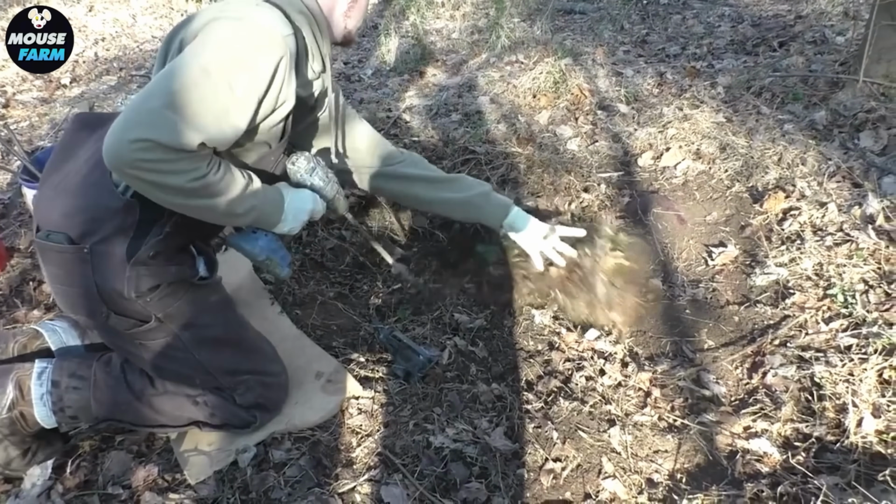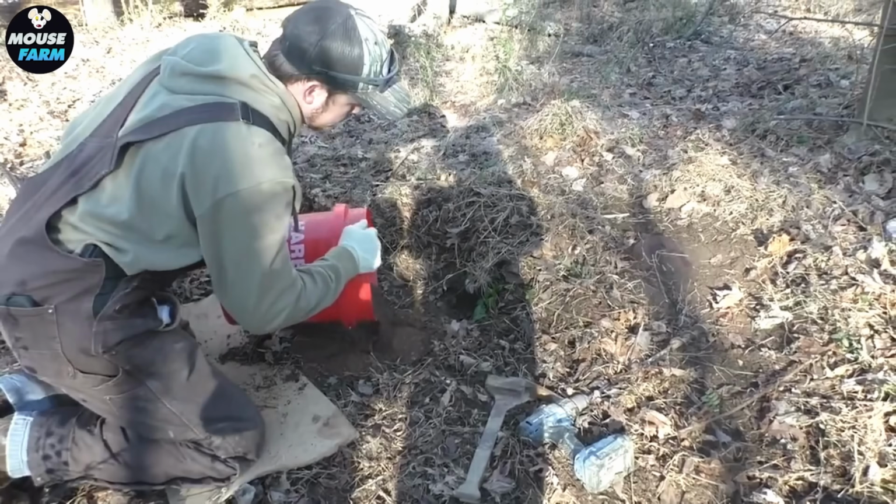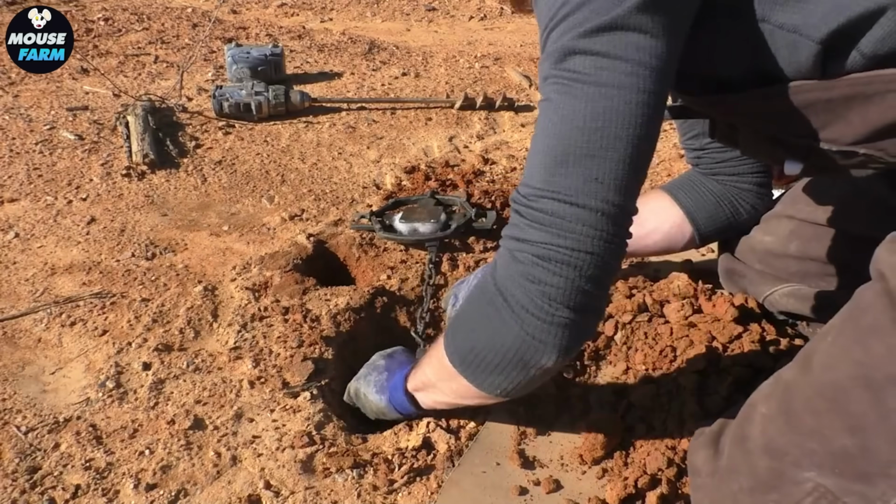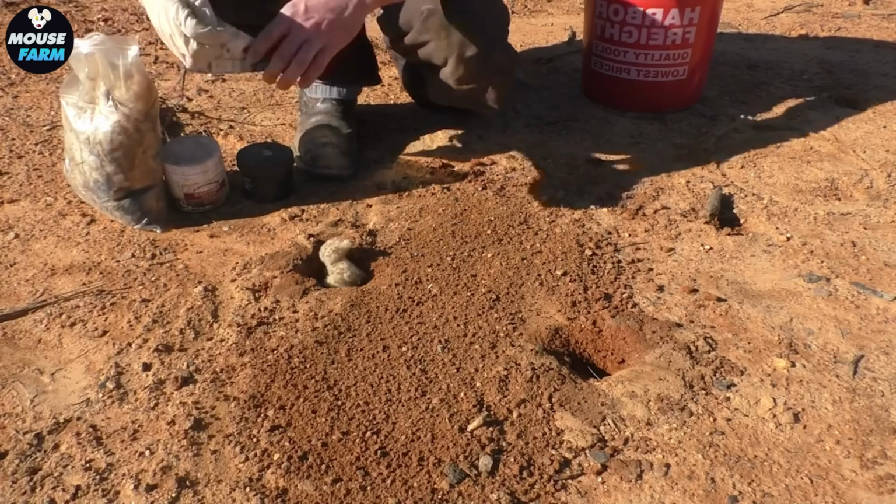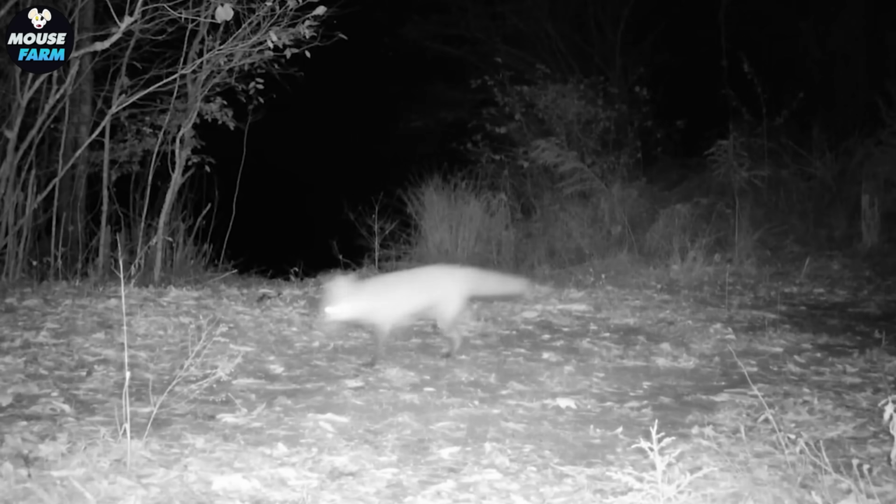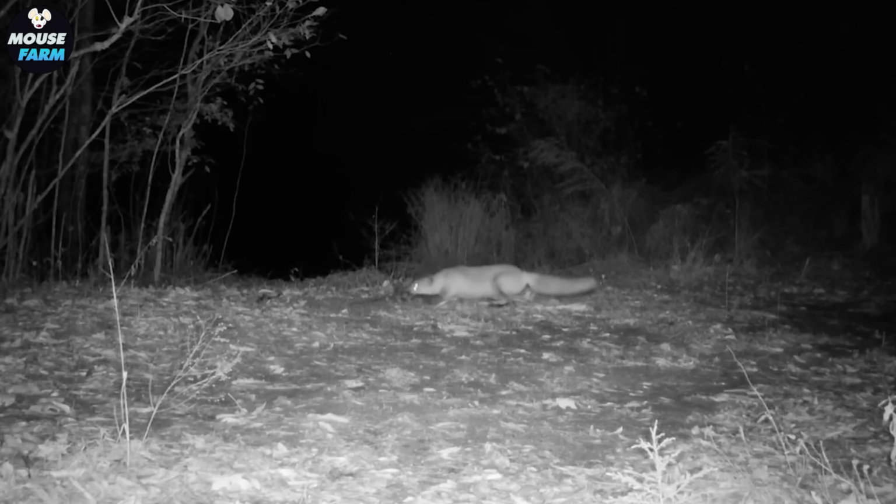Setting fox traps is a crucial part of the control strategy, involving selecting trap locations where foxes commonly pass, preparing traps securely, and setting them at appropriate times. Red fox hunting is a common practice in Australia, especially in agricultural areas where foxes can harm poultry. This helps protect the national resource from the negative impacts of red fox populations.